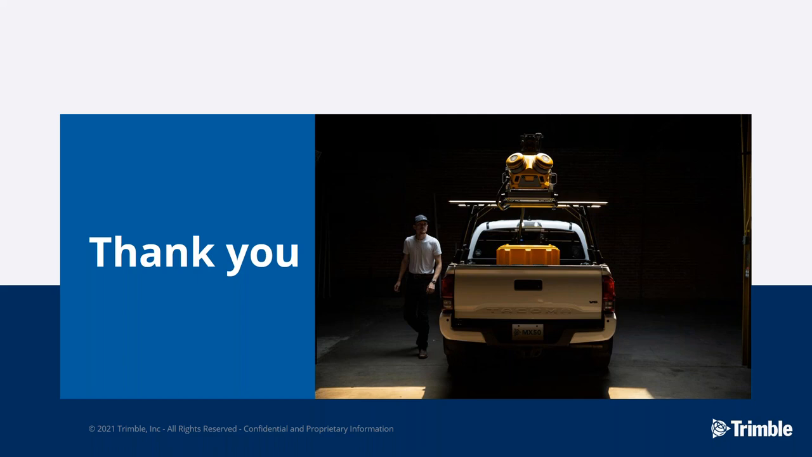Can this be used to scan at night to avoid traffic? The answer is yes, LiDAR works at night, but please be aware cameras aren't so good at night because they need light. So probably you won't get great performance out of the cameras at night, but the LiDAR itself would be fine. Thank you.